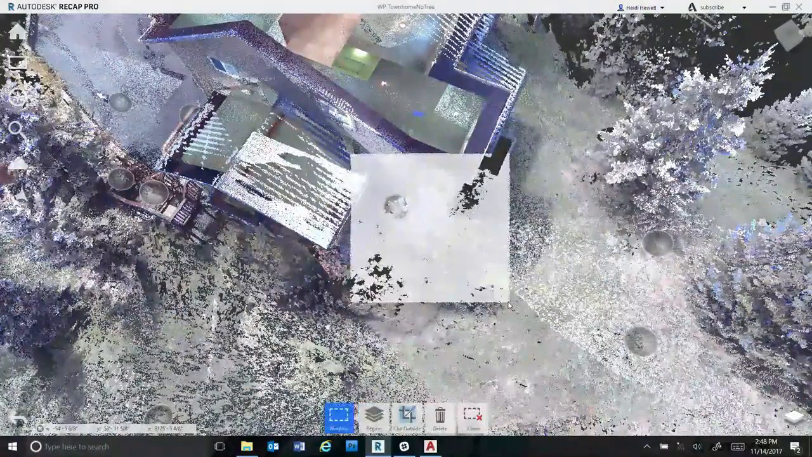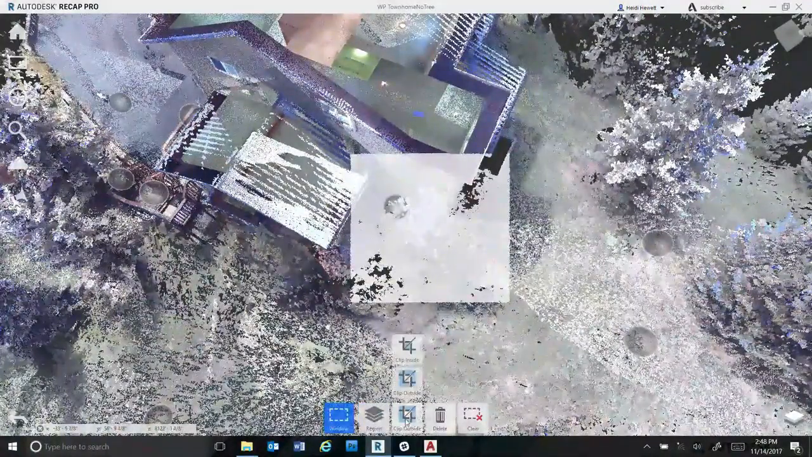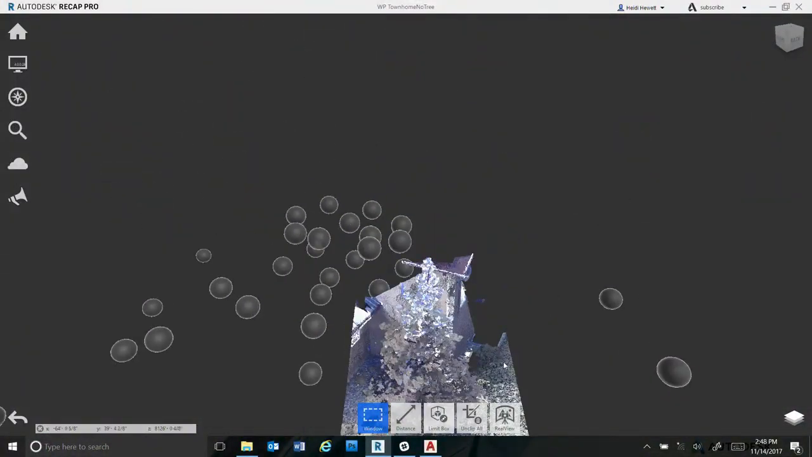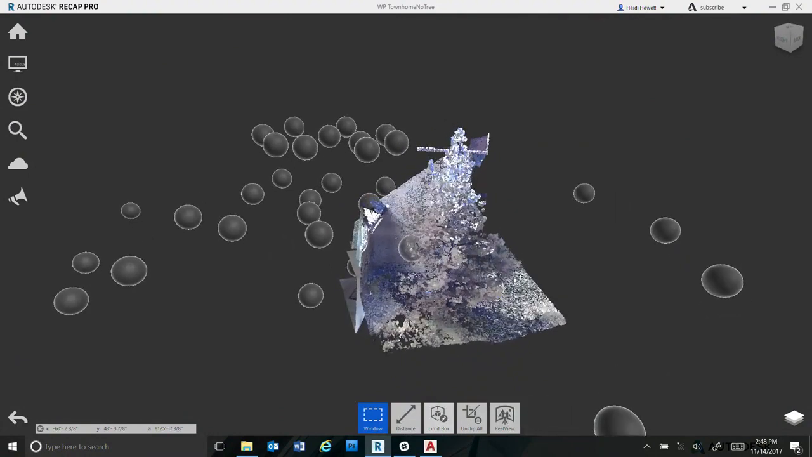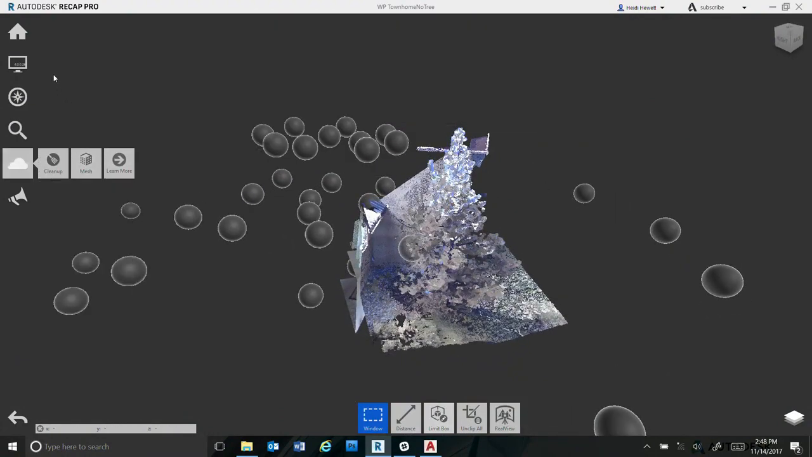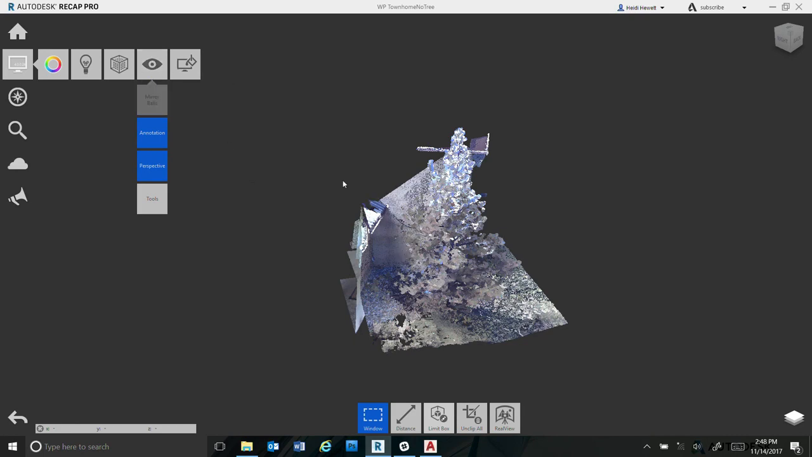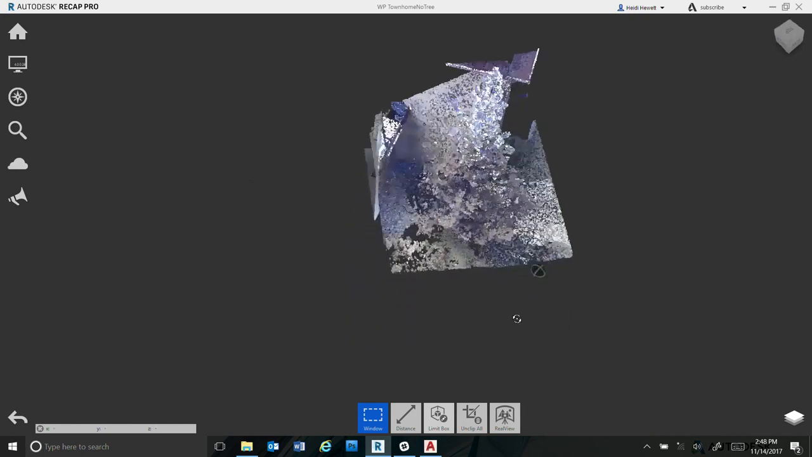And now it can crop either inside or outside. So I want to clip what's outside, clip it away. Okay, so that cleans it up quite a bit. Another tool that's handy is the mirror balls. So you can see I've got all these mirror balls, which can get a little confusing. But if you go over here to the second icon for display settings, and then that eyeball, you can see a toggle for mirror balls. It's helpful to just turn those off sometimes.